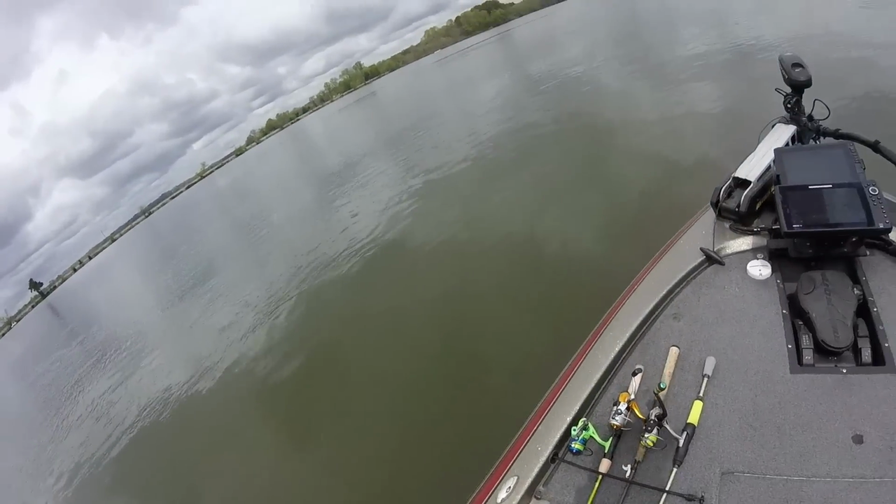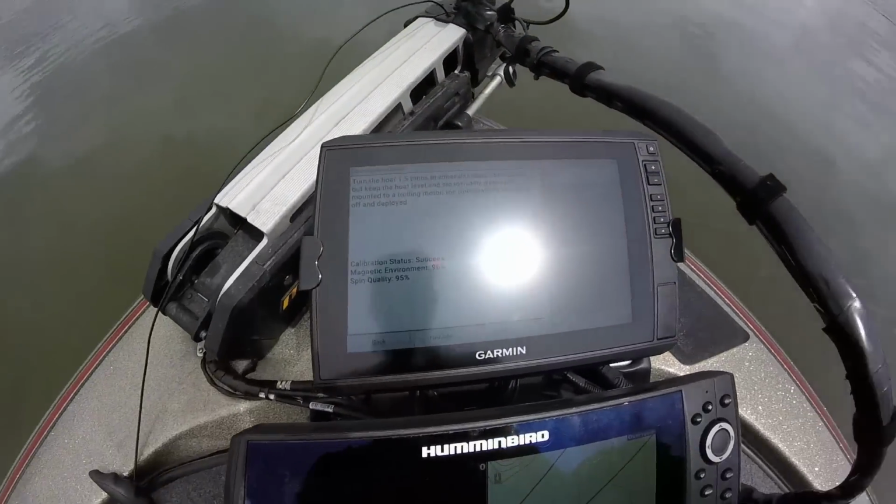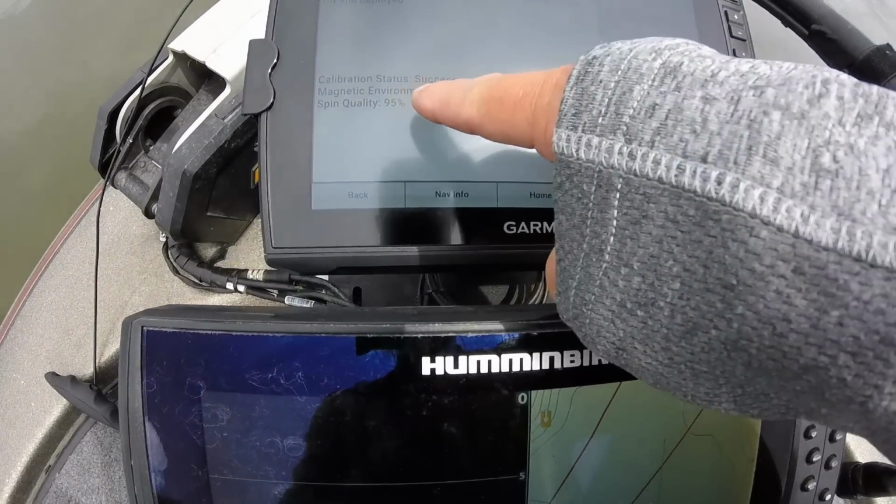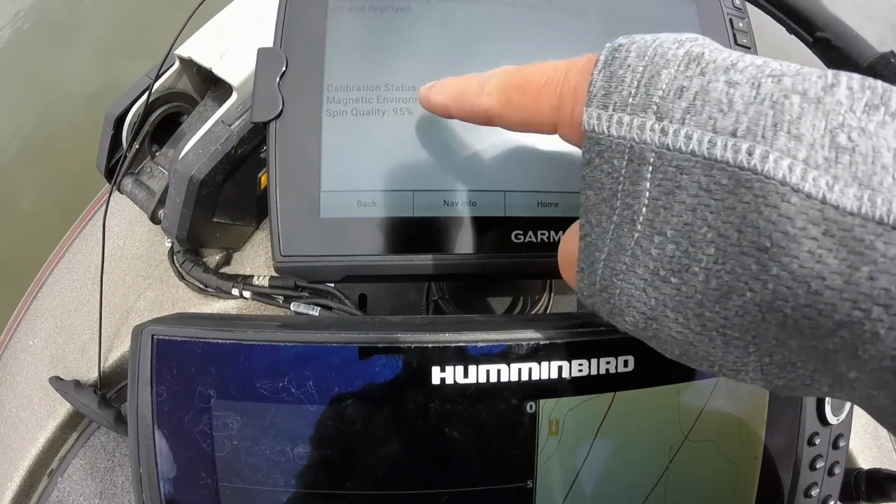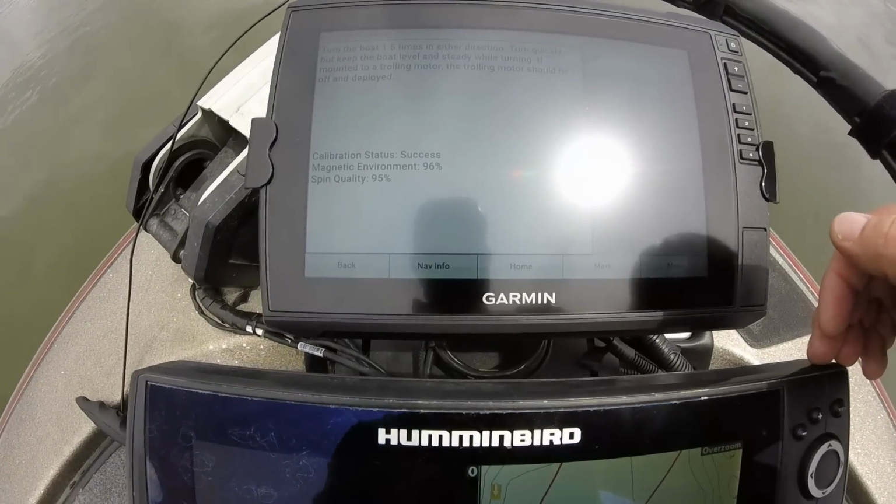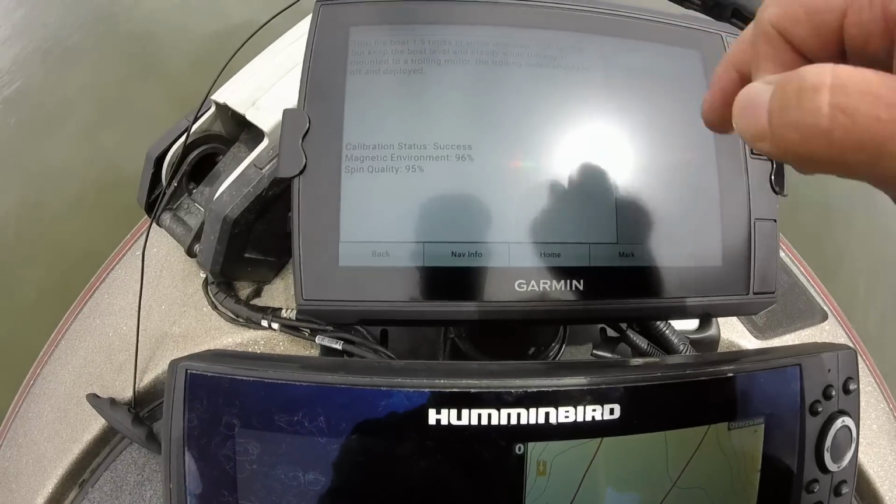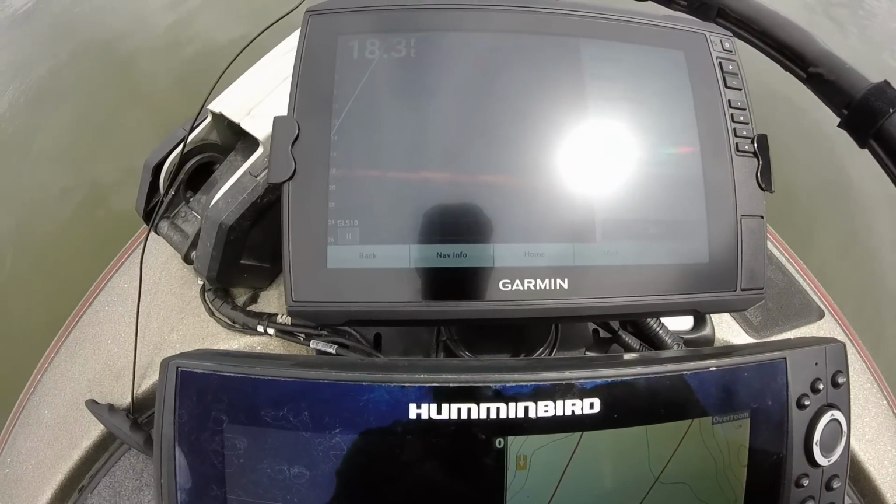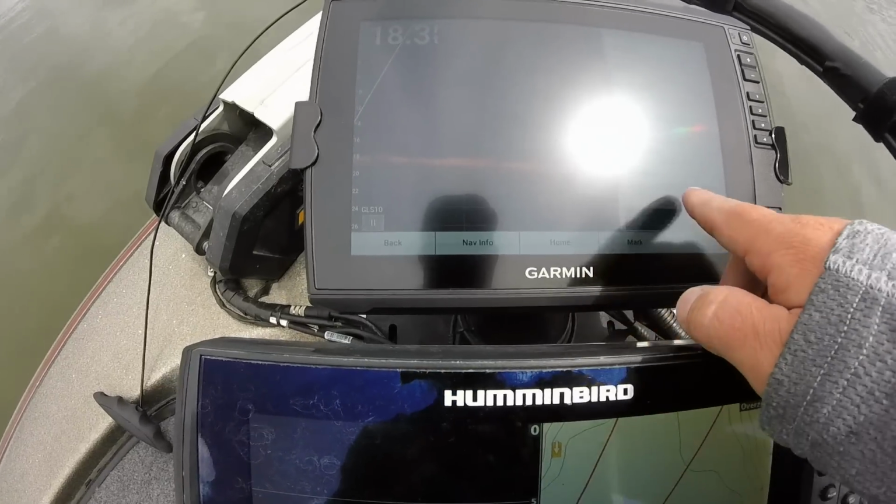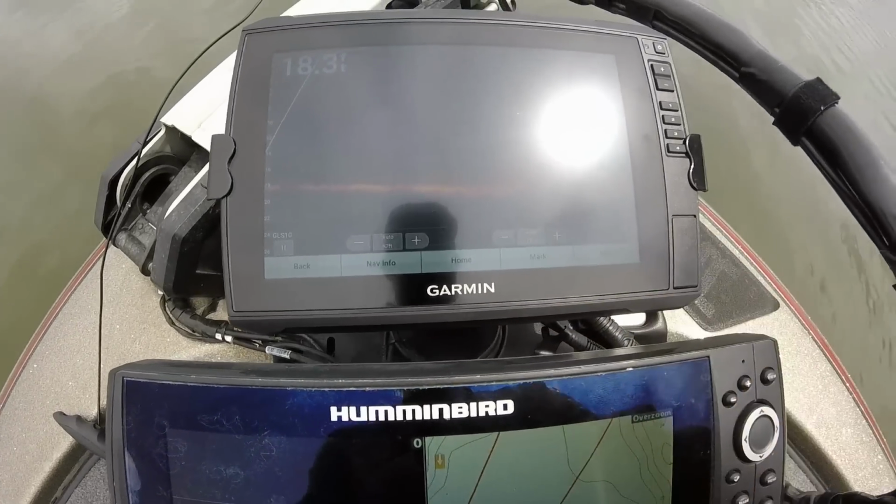I actually did 2 circles there. And as you can see there, it says calibration success, magnetic environment 96%, spin quality 95%. So I'm going to go OK. And then we're going to go back, back, back.